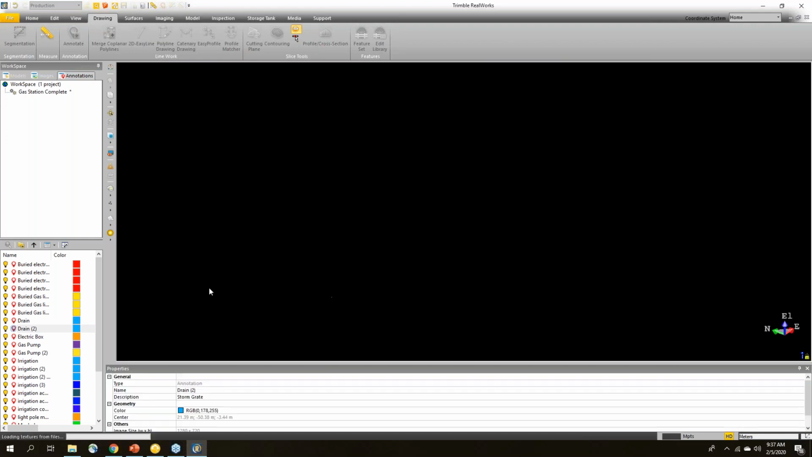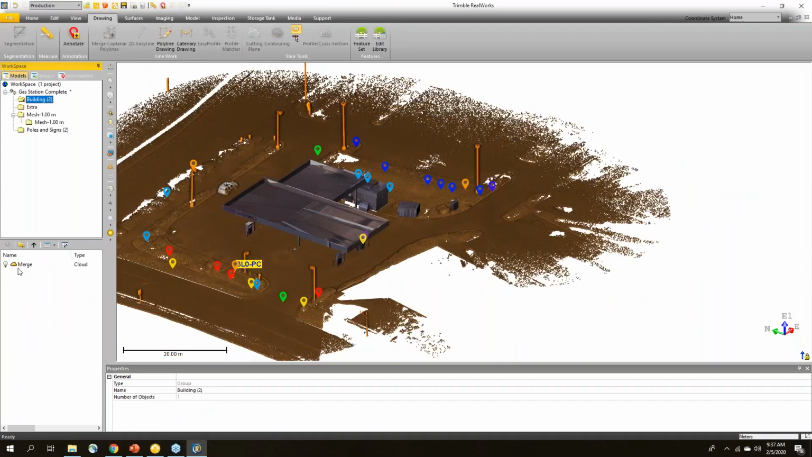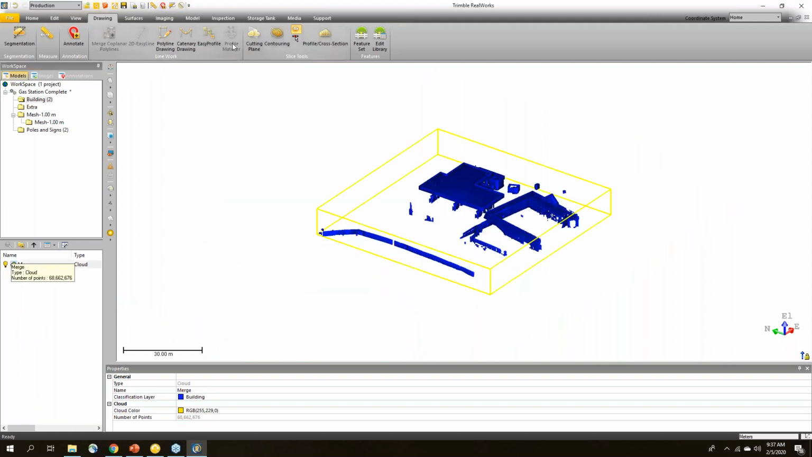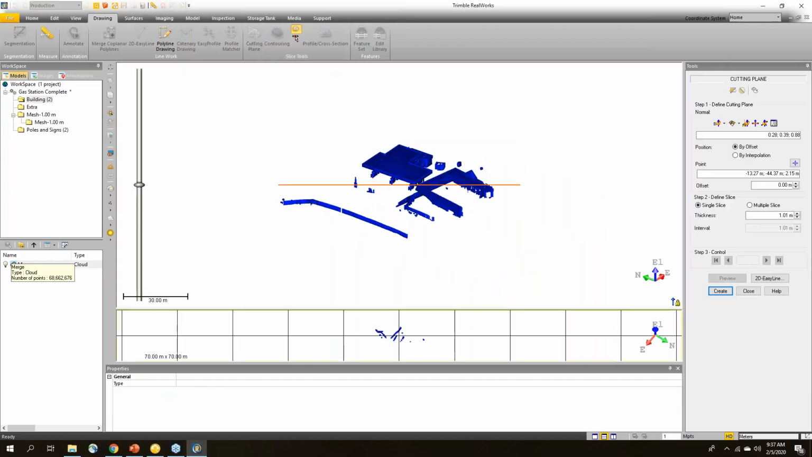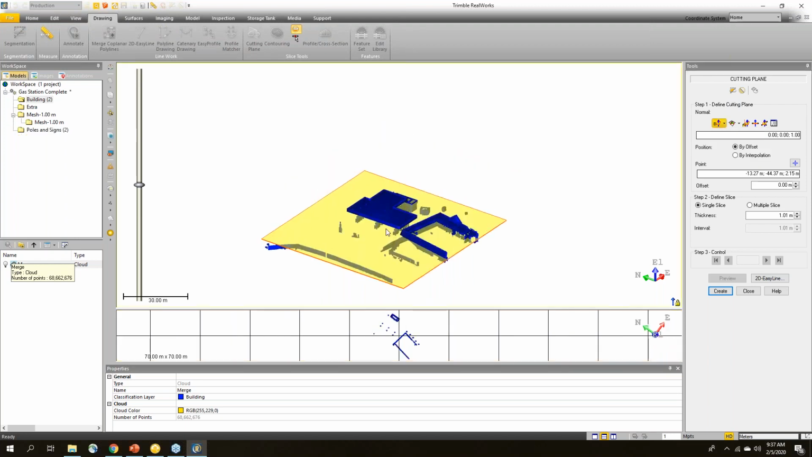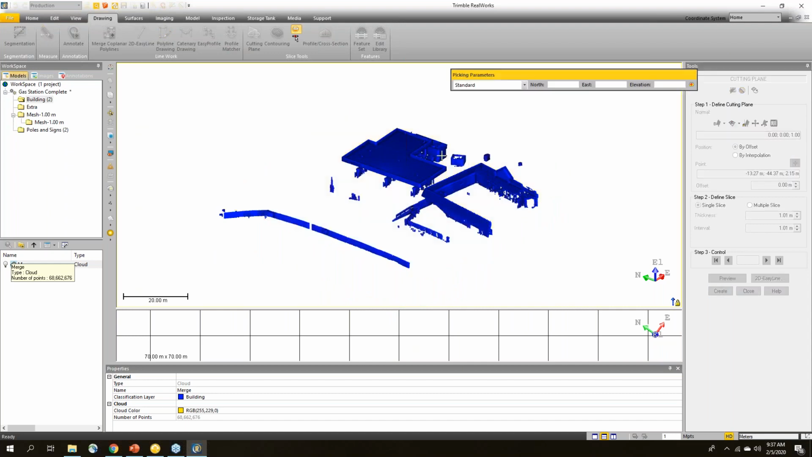If we wanted to do quick drawings, for example, instead of selecting the ground, I'm just going to hide everything and only view my point cloud of my building here. And again, I'll use the cutting plane to go in here. While it's launching, you can see there's a number of tools for feature coding, creating different kinds of drawings. I'm going to do the same thing. I'm going to make this cutting plane perpendicular to the z-axis. And then I can pick a location where I want it to be, maybe right here.